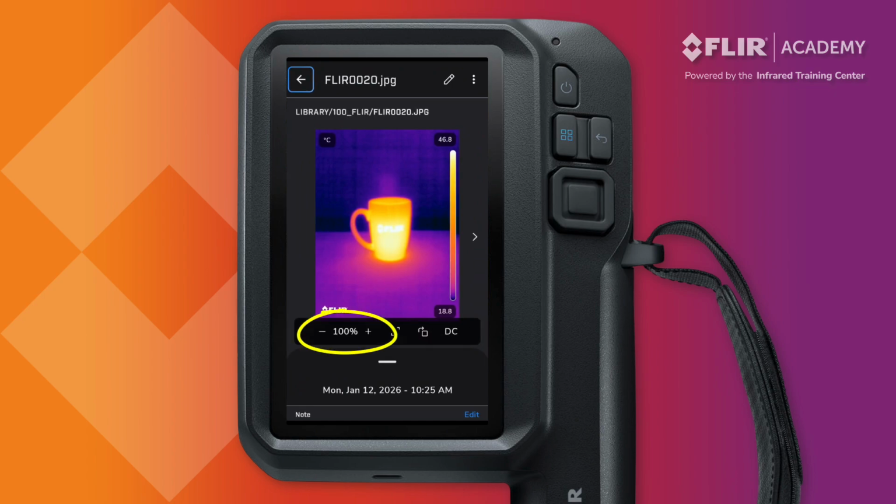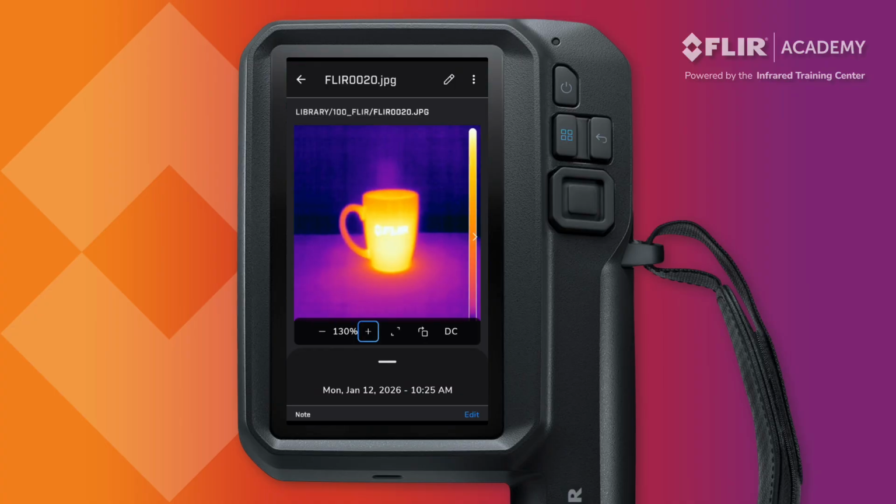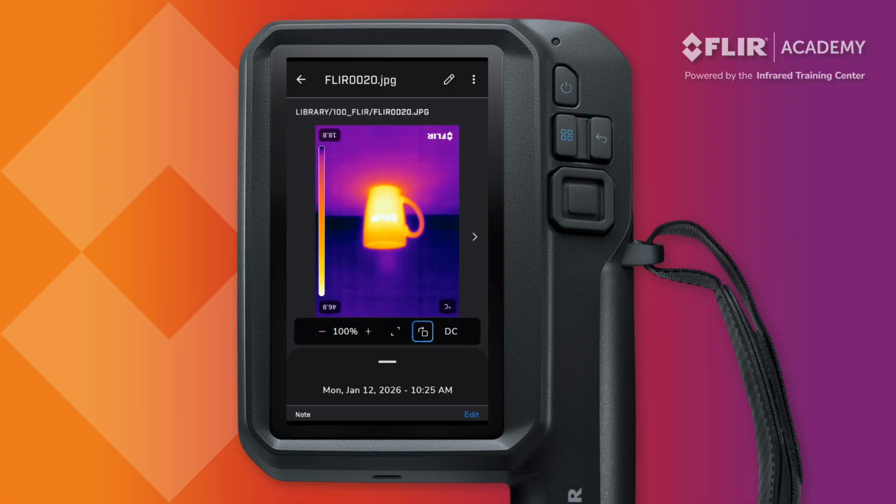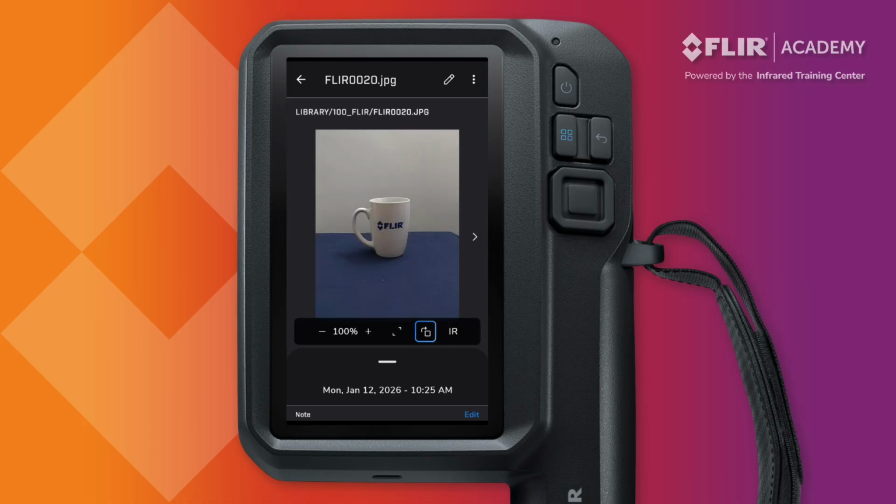Zoom allows you to digitally zoom in on the saved image using the plus or minus option. The toggle full screen icon will return you to the default zoom setting. Images and video captured in landscape perspective can be adjusted here by rotating the image. And DC allows you to toggle between the thermal and visible light photos of the saved image.